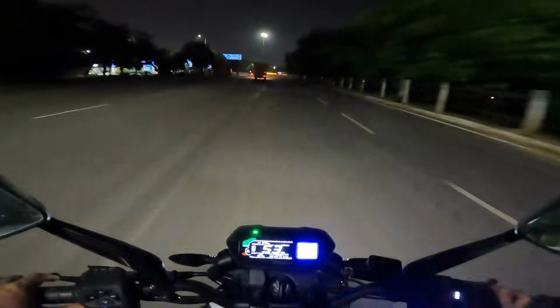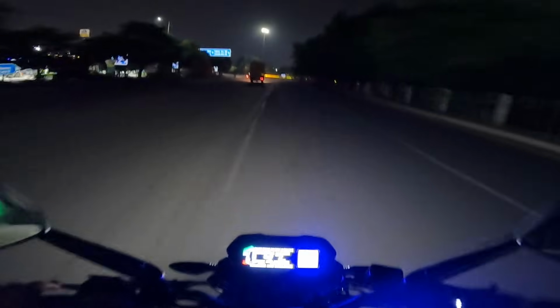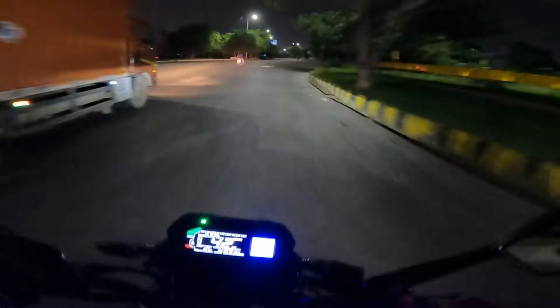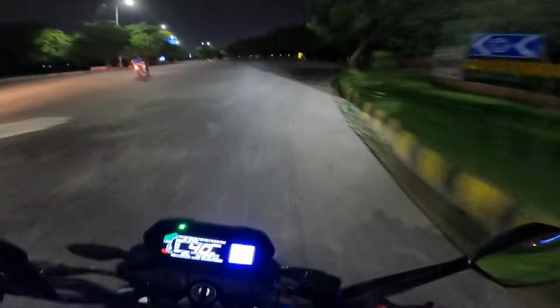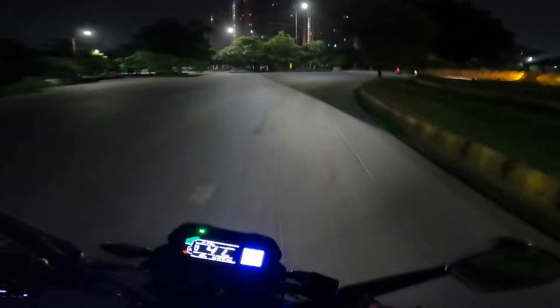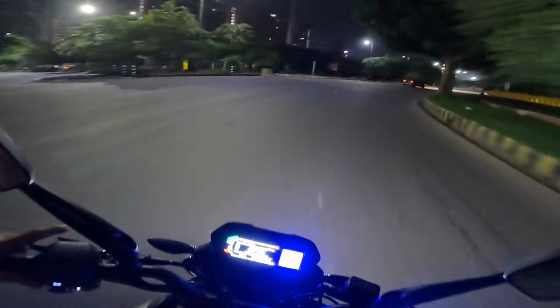Again switch off only the DRLs. DRLs, headlight, DRLs, headlight.